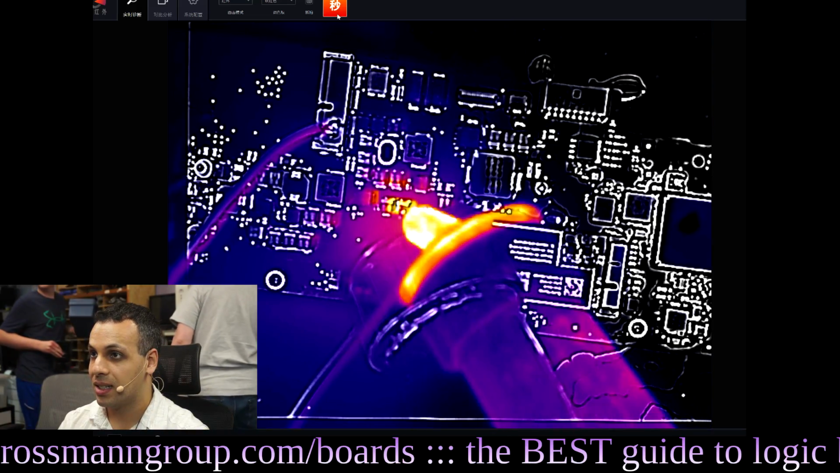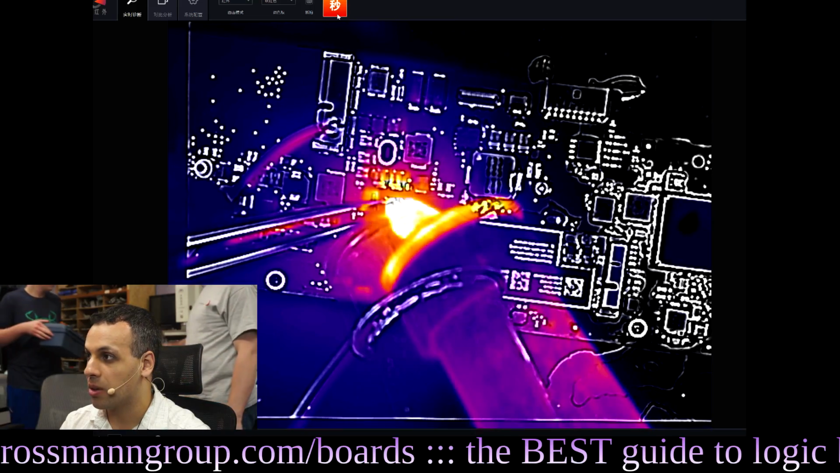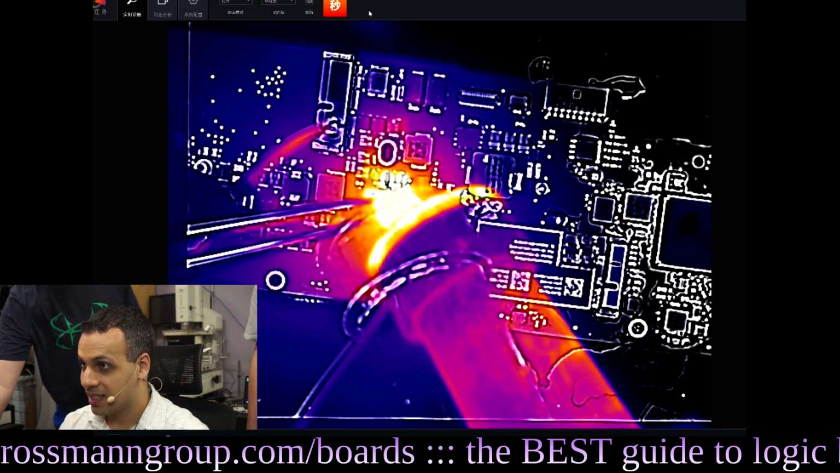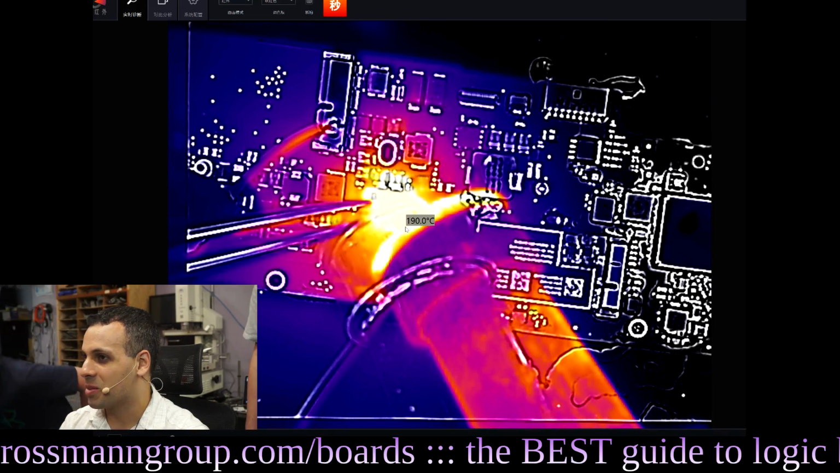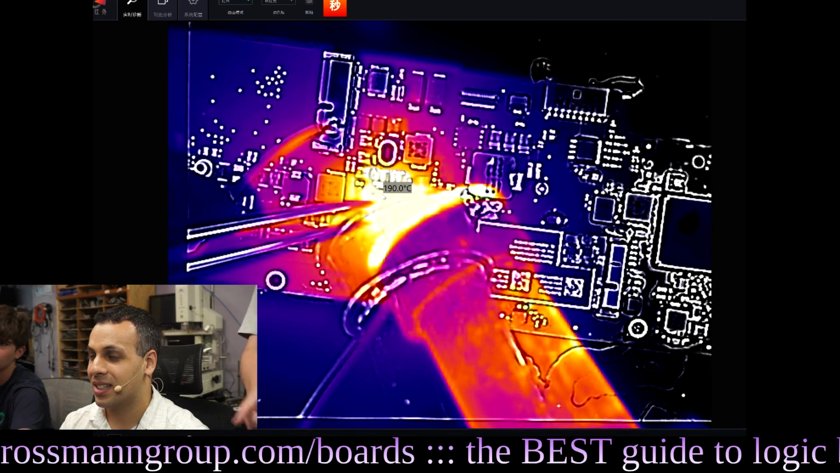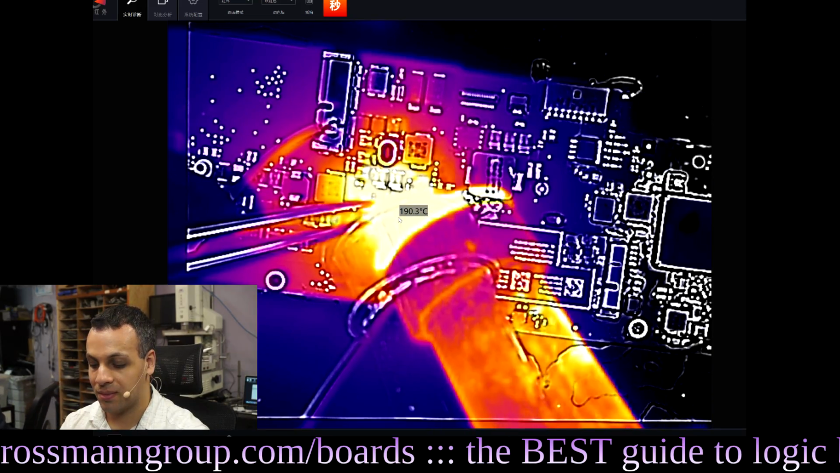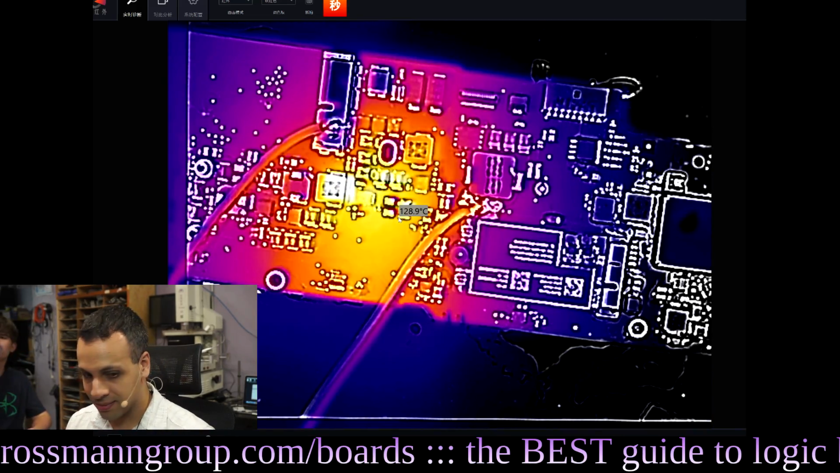It breaks all the time too. Power in. Oh yeah, the power in jack on this sucks. Oh, cool. This is interesting. What's the temperature? Yeah, show the people. 189C. That's inaccurate. That's supposed to be 500C. 190C is probably the limit of the camera. Yeah, if it's stuck at 190, it's not good.